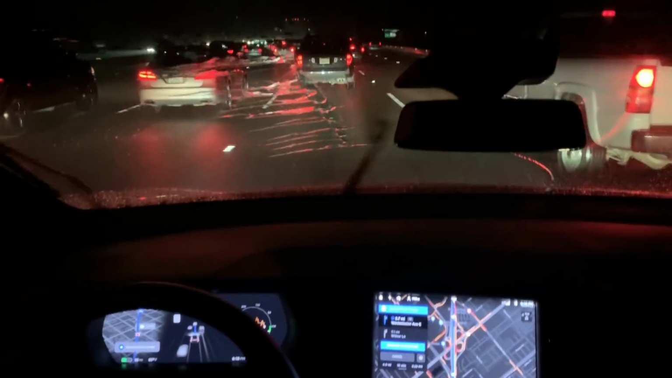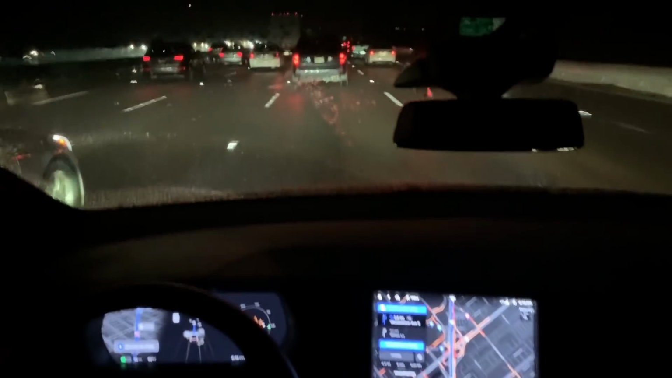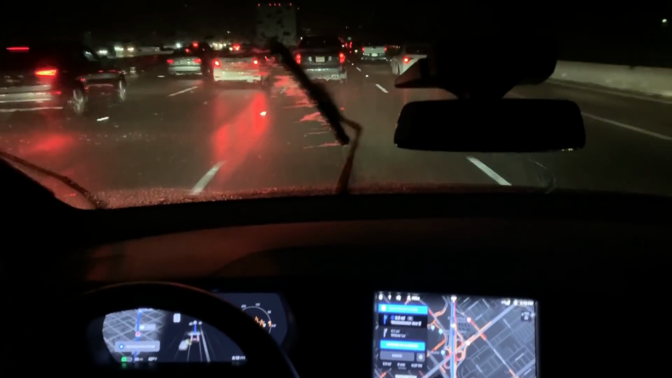We are now 2.7 miles from our exit, and it's tracking the cars next to us. Tracking the lane next to us. That gray line in the lane next to us is when it's examining that lane's speed and it's anticipating moving us into that lane.